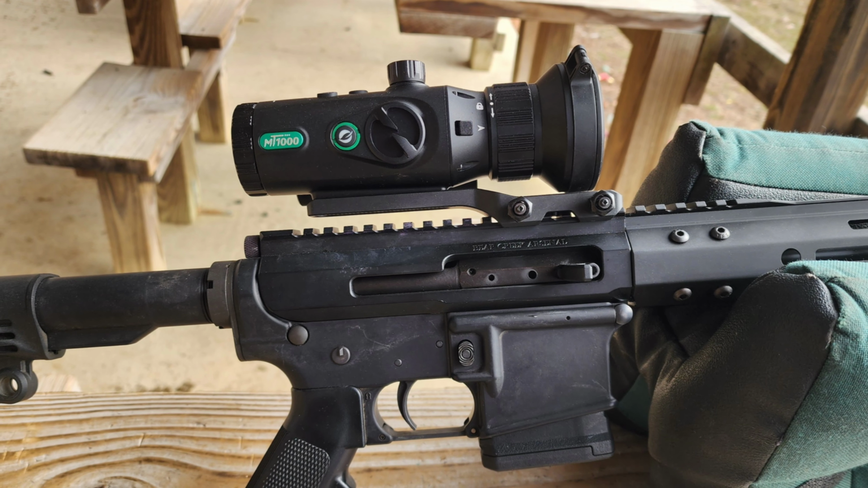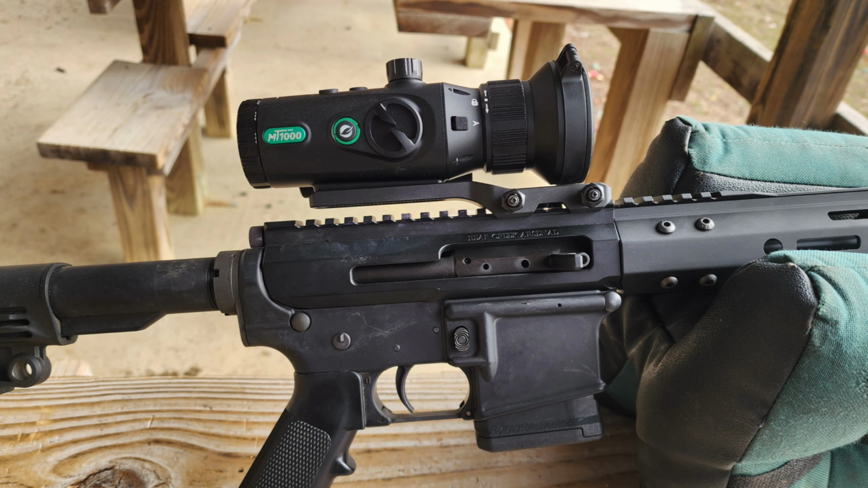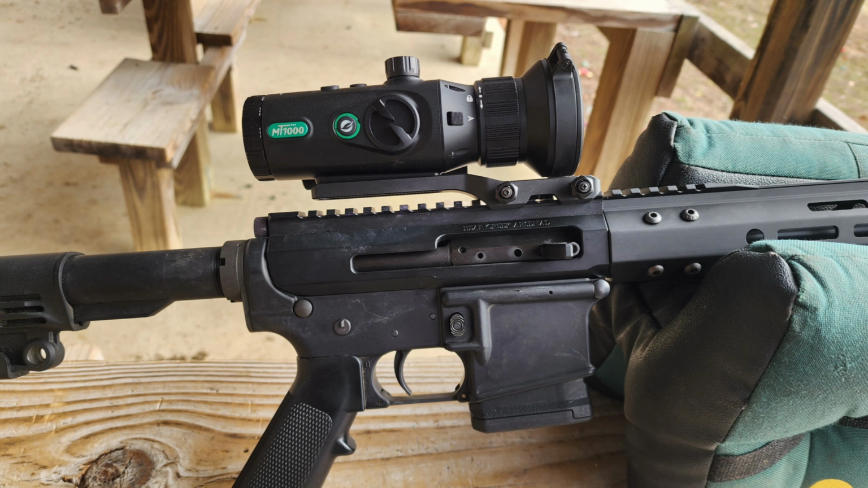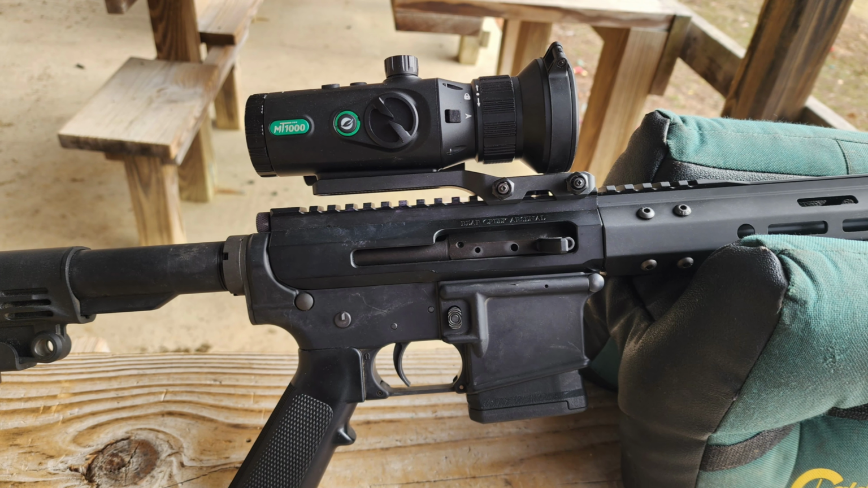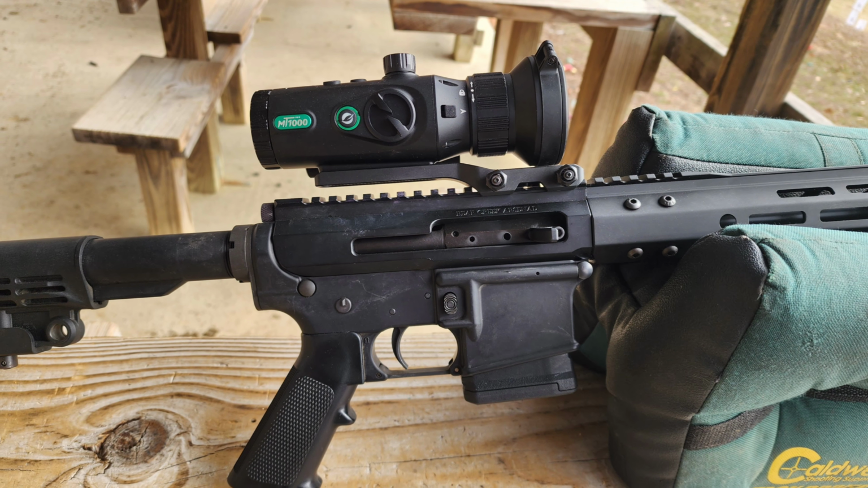So I might even arrange something to where I go walk out there or have someone else walk out there in those woods, over 1,000 yards away. Again, stay tuned for part two. I'll see what I can arrange. We're gonna have a lot better footage, but I really want to test that out, see what it'll pick up at 1,000 yards away.